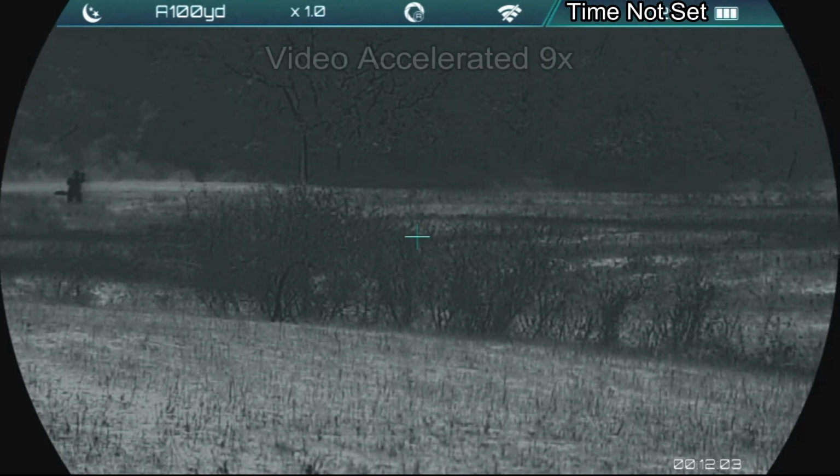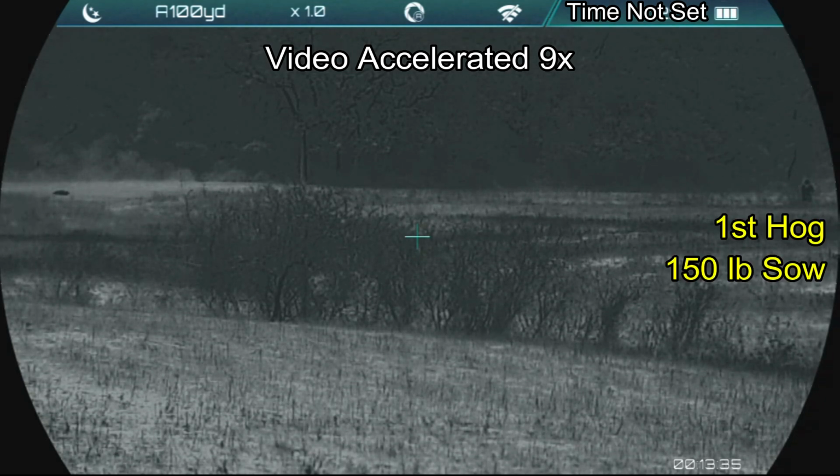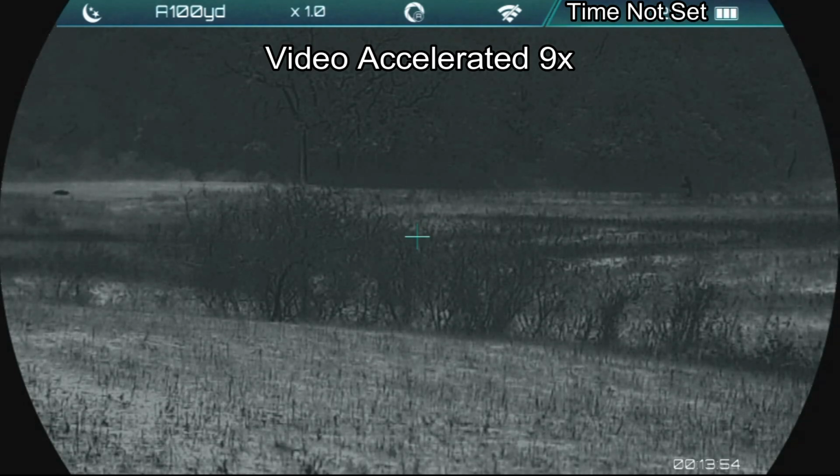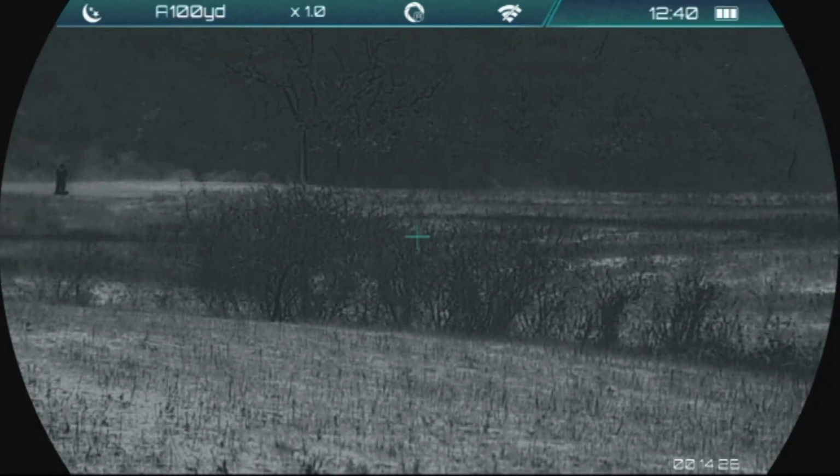After finishing, I knew I had one hog down to the left. I could not see my first hog, and I'm currently looking for it. Finally spy it, work my way over to the low spot, and there it is. I work my way back to the second hog, verify that it's down as well.